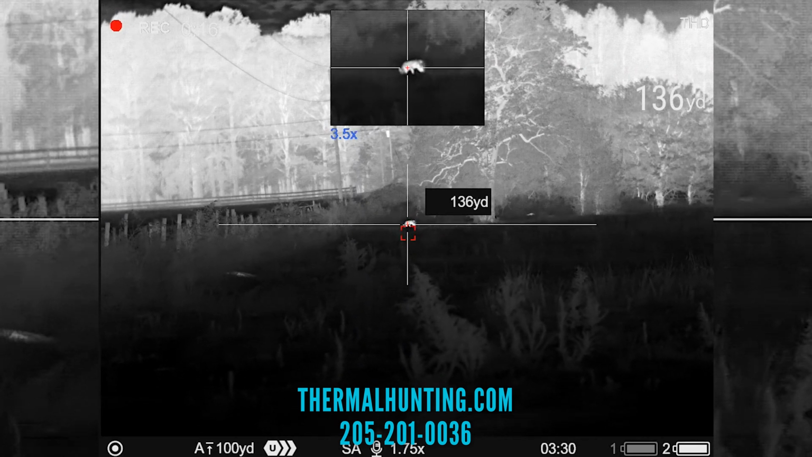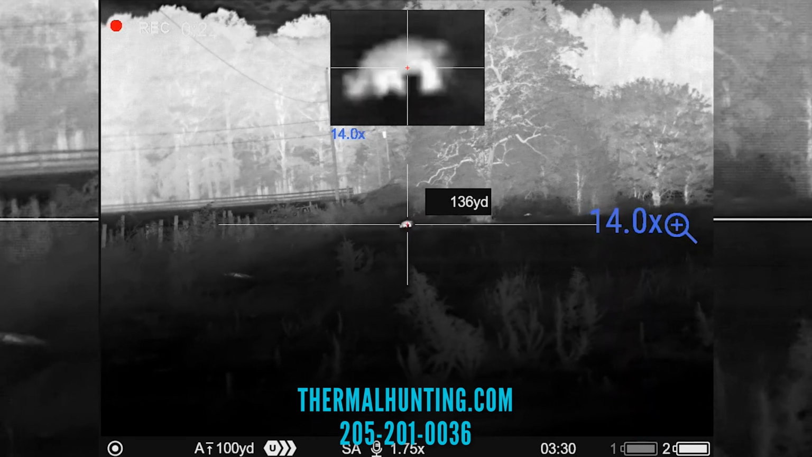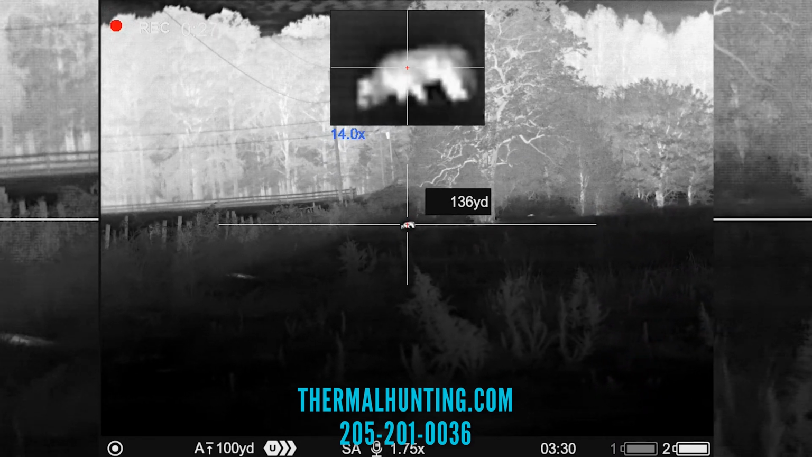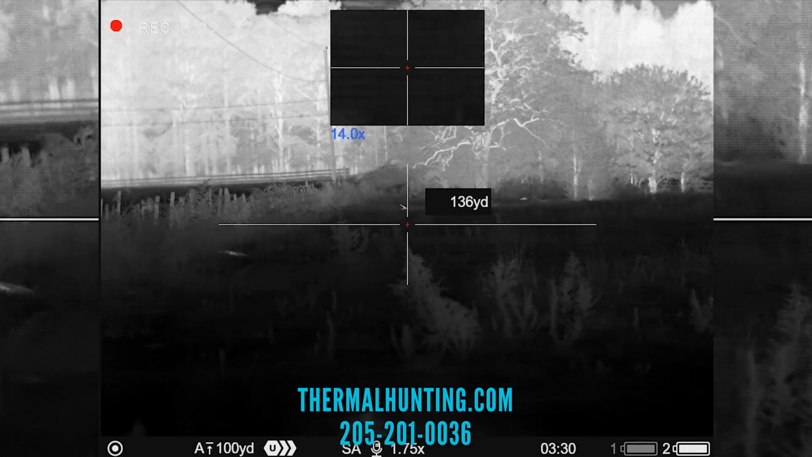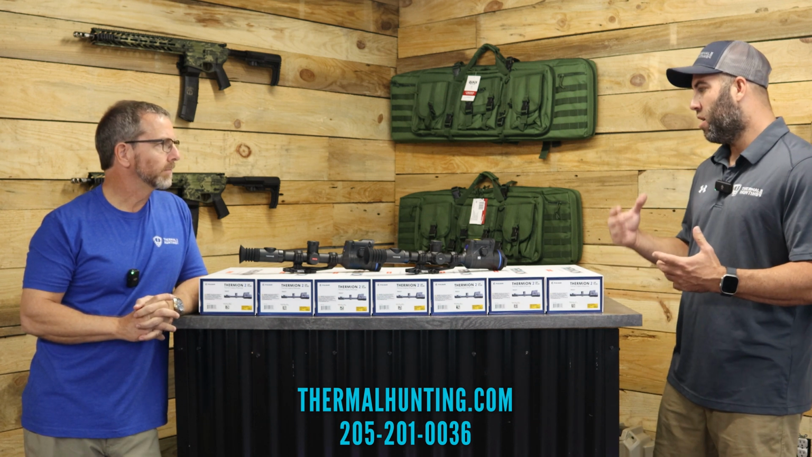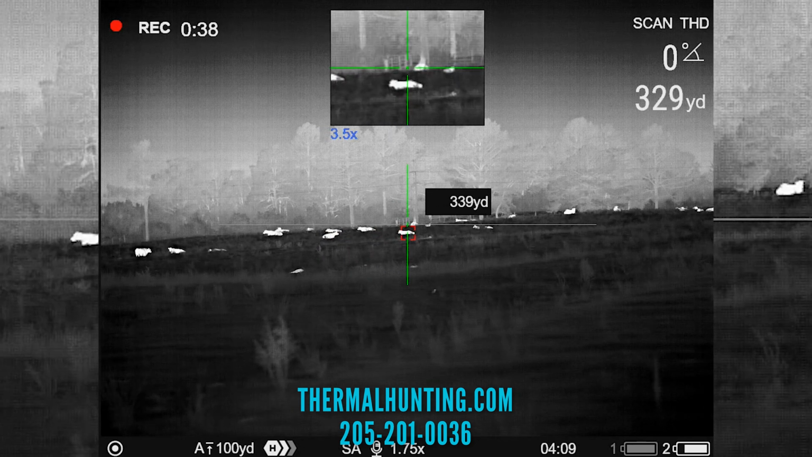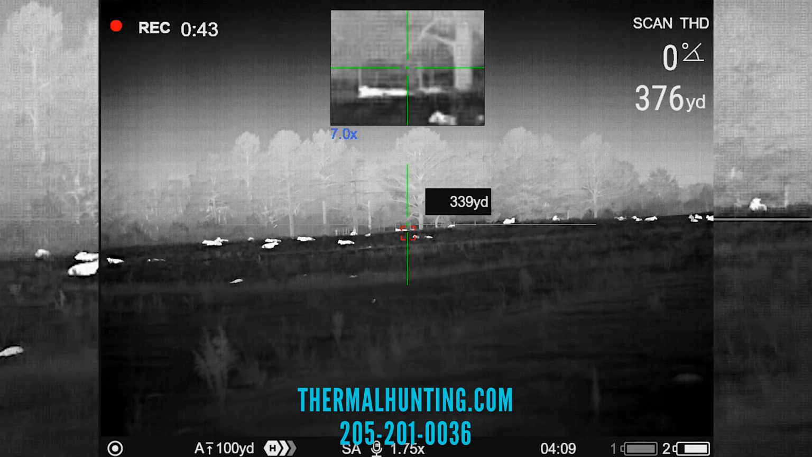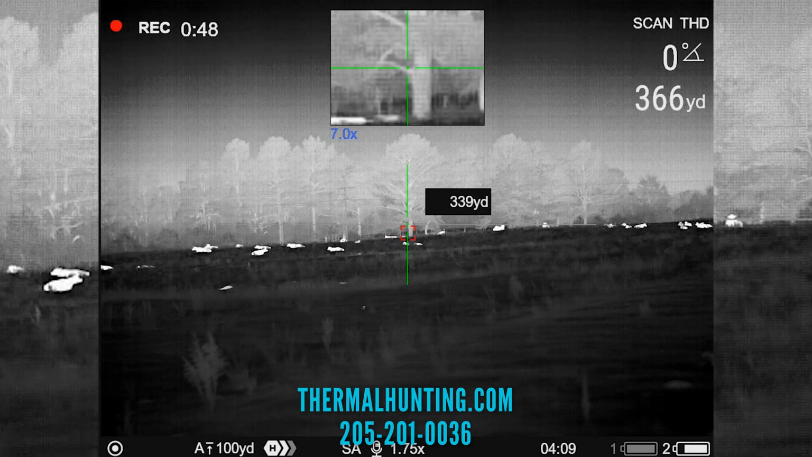And then you go to 7X, and your 7X is going to be around 384 on this XL50, which is kind of cool, so it doesn't get all really pixelated. And then it goes to 14. The biggest thing I've heard people talk about since we tested this product is, what's the difference? All the XP50 guys are saying, is it worth the extra money to get an XL over an XP? Well, the XL really shines, I feel, when you zoom in. When you start zooming in, that's when you can really tell that 1024 is shining.